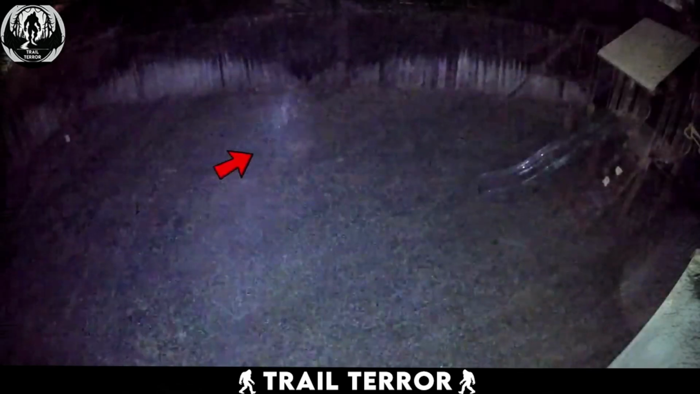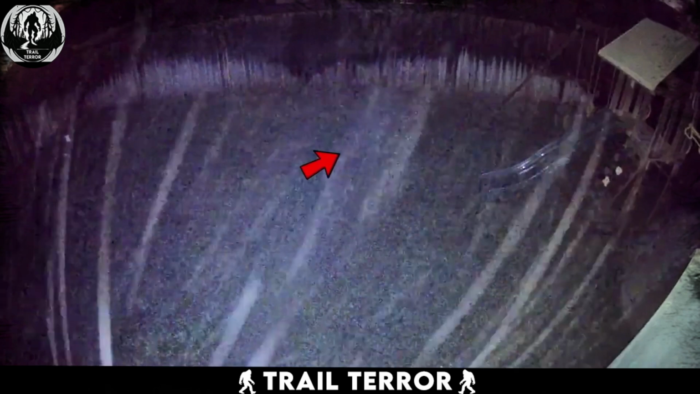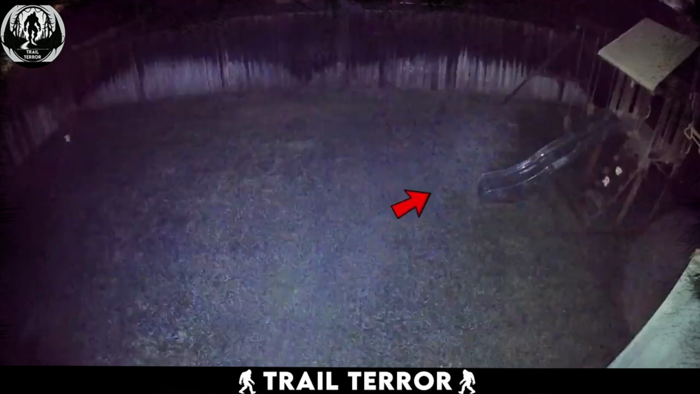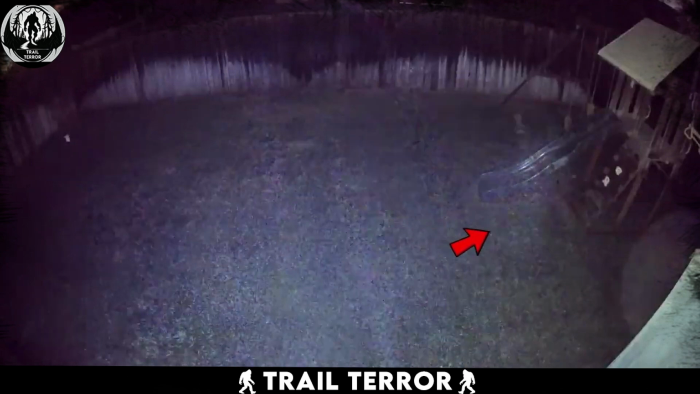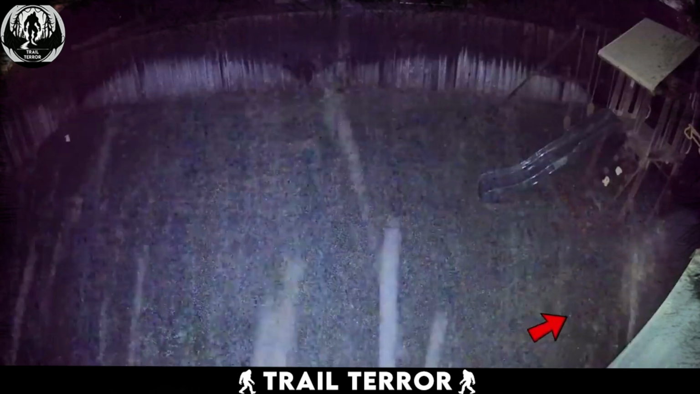This video was captured by a security camera in Ohio. It shows the backyard of a house at night. Suddenly, a mysterious, smoky figure appears and starts walking across the backyard. The way this smoky figure moves resembles that of a humanoid spirit. It's also quite wide in appearance. As it crosses the backyard, the video ends.